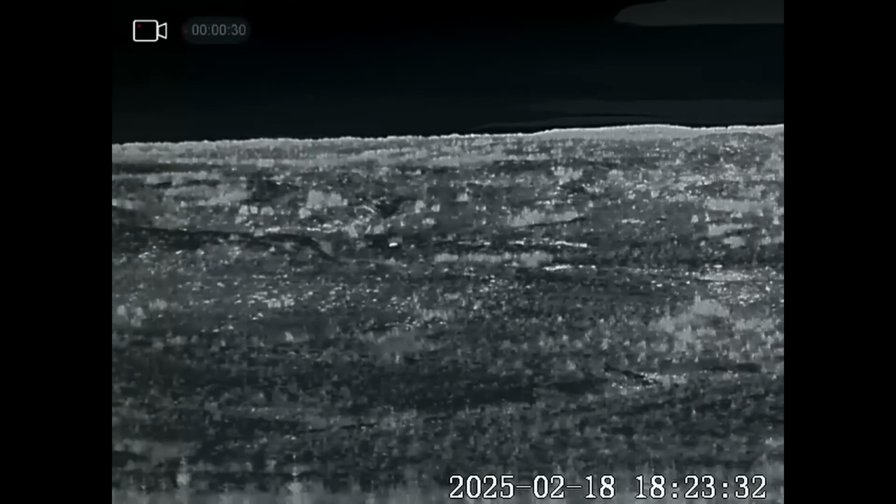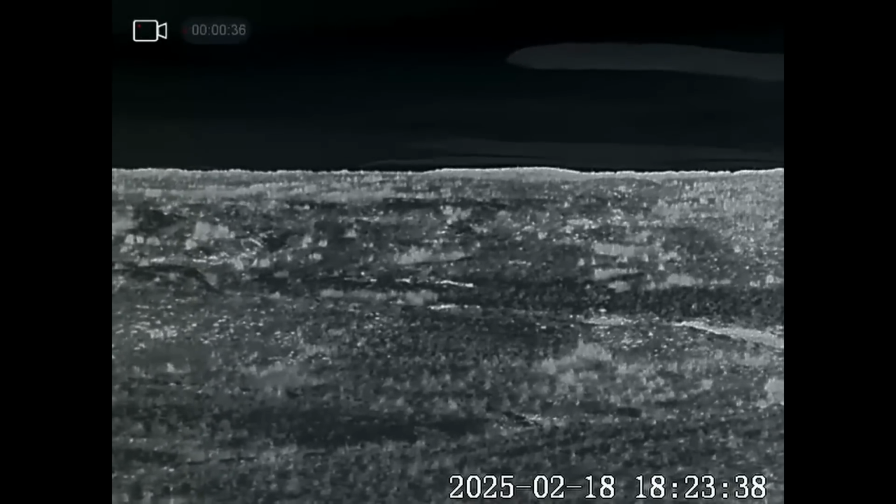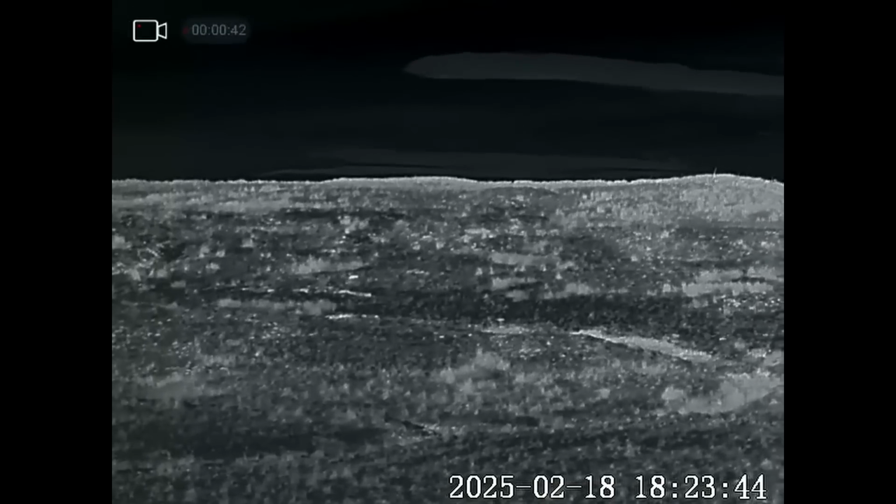Now this is actually a different badger. You can see it there about, well, just over halfway up. And it's also moving at a decent speed. Yep, so there's a couple out so far.